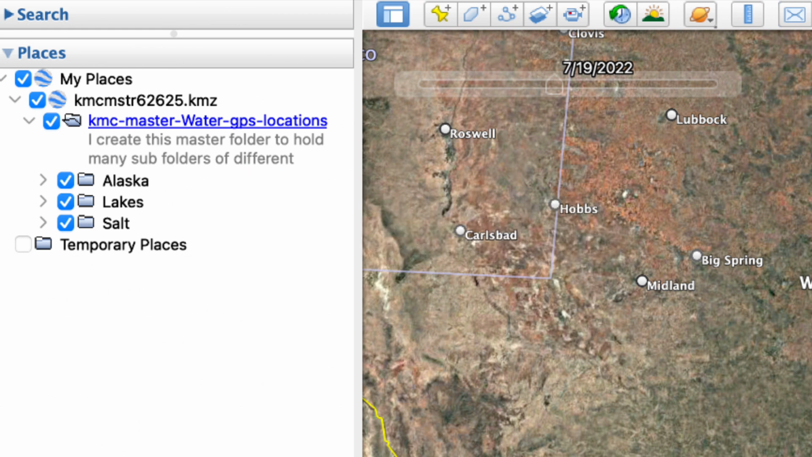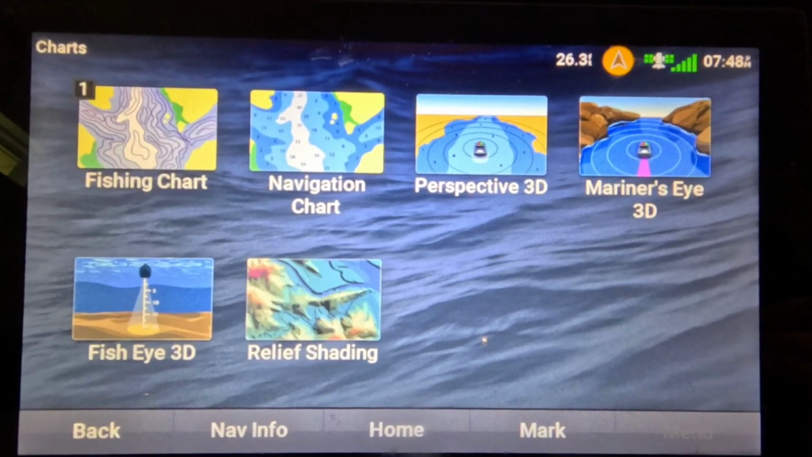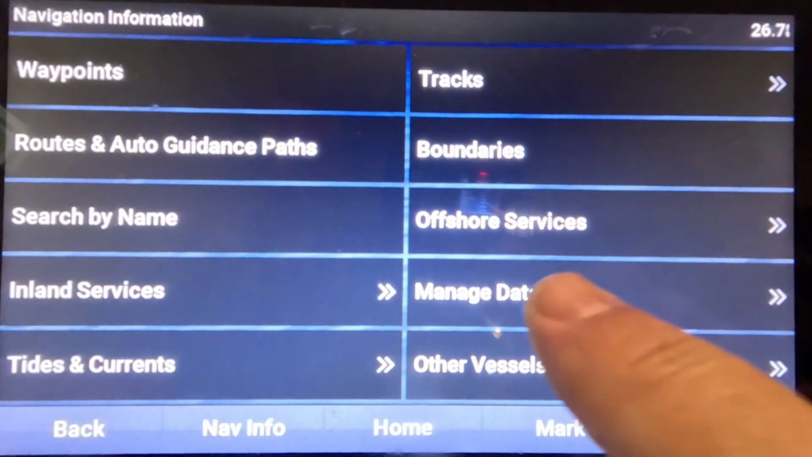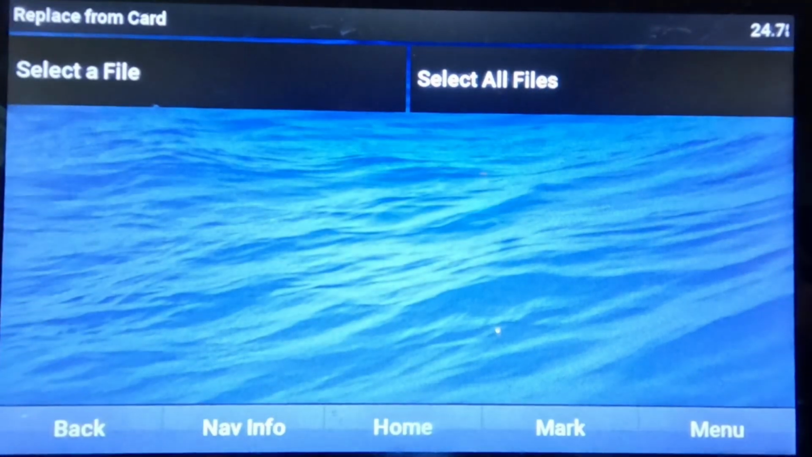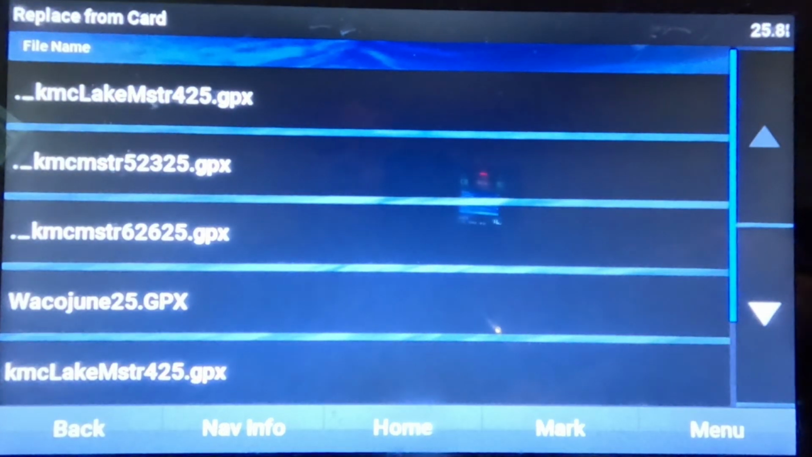So the way you can keep them on the unit, depending on which one you're going to be using, and load them up at the time you go fishing, this is how you do it. You go to nav info, you go to manage data, you go to data transfer, you want to replace from card, and you want to select a file.